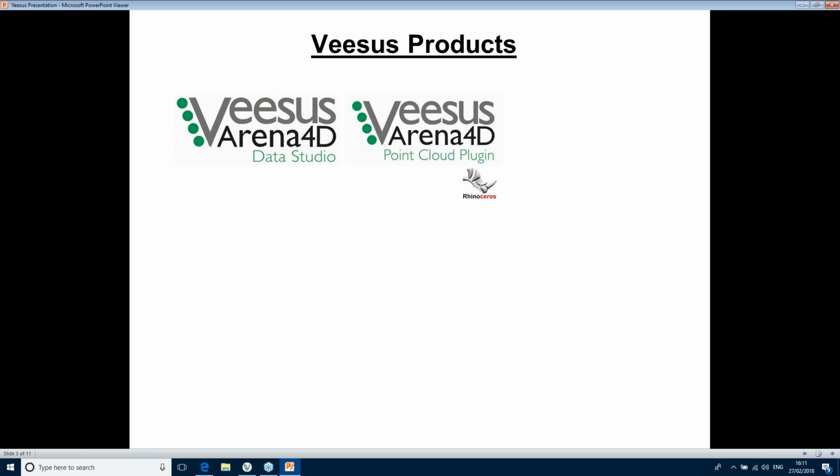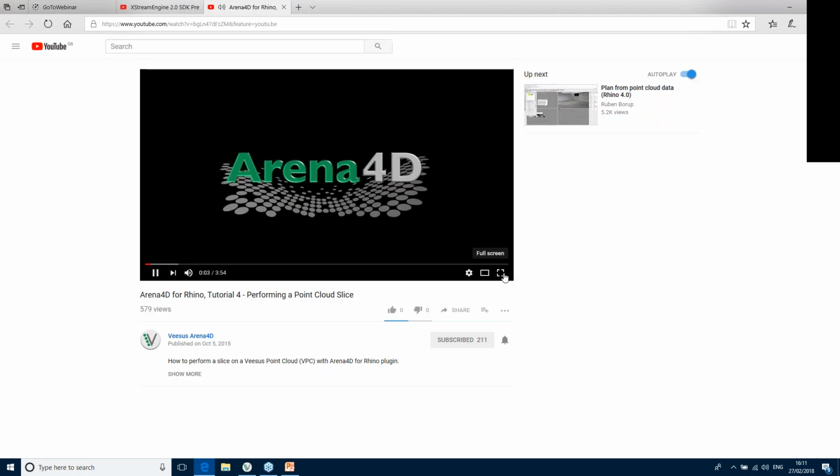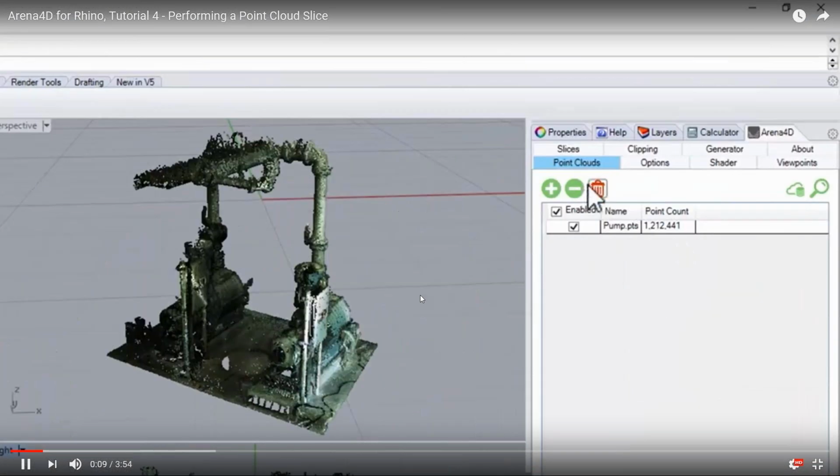So I'll give you a quick example of how it's used. I'm not suggesting you're going to be using it in this way. It's an old video, it's the old logo there. But I'll just try and explain what this is doing. So we've got a point cloud loaded.